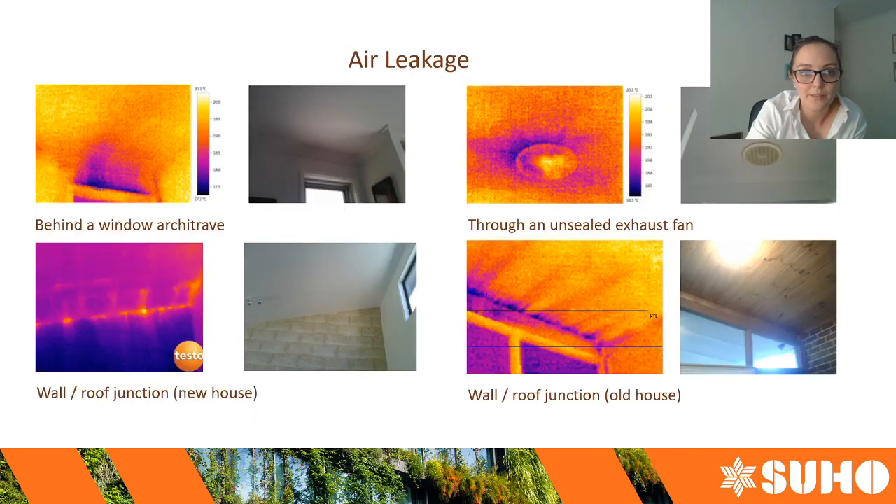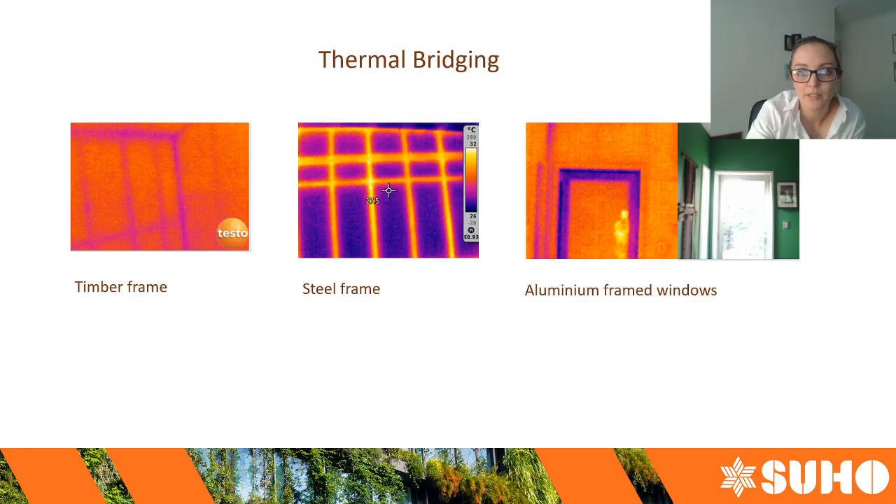Hang on, what did I miss? There was another one I want to show you. Where's this one? Thermal bridging.